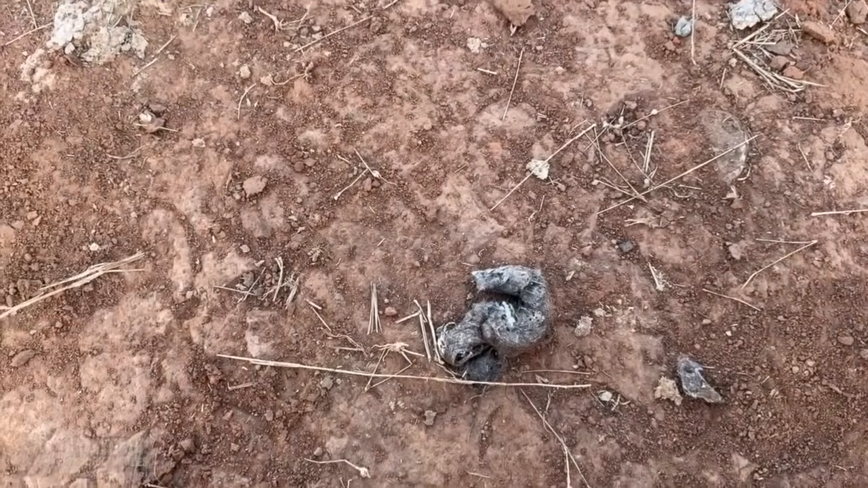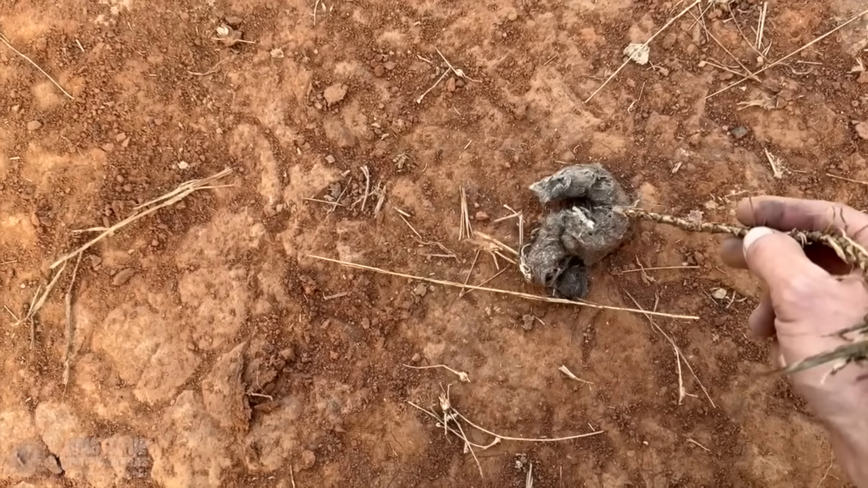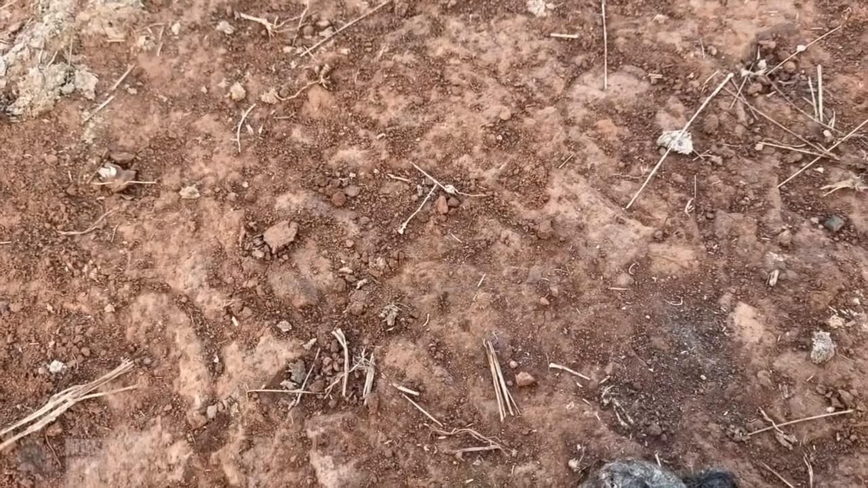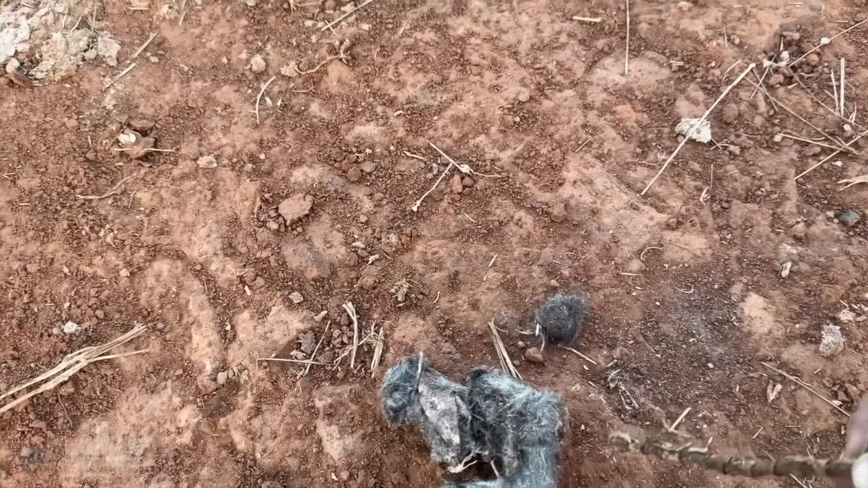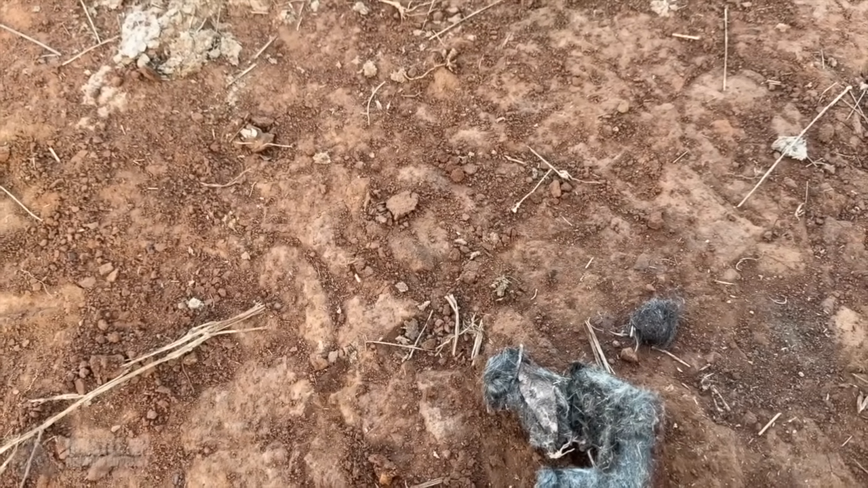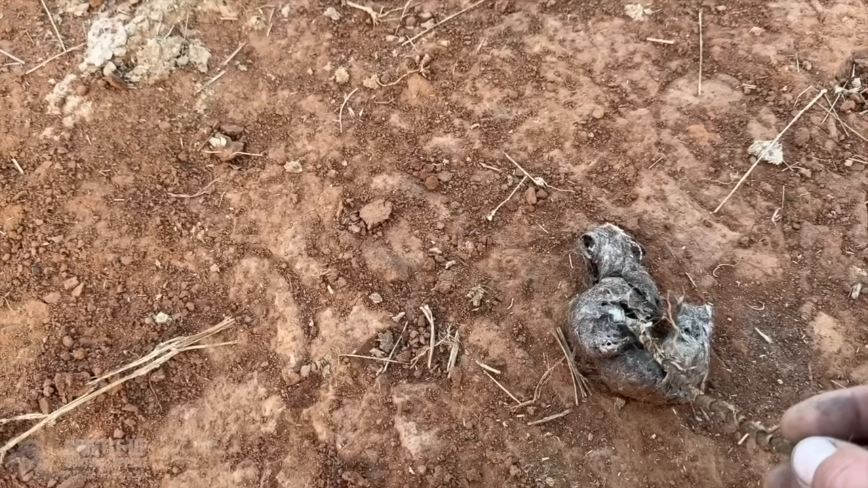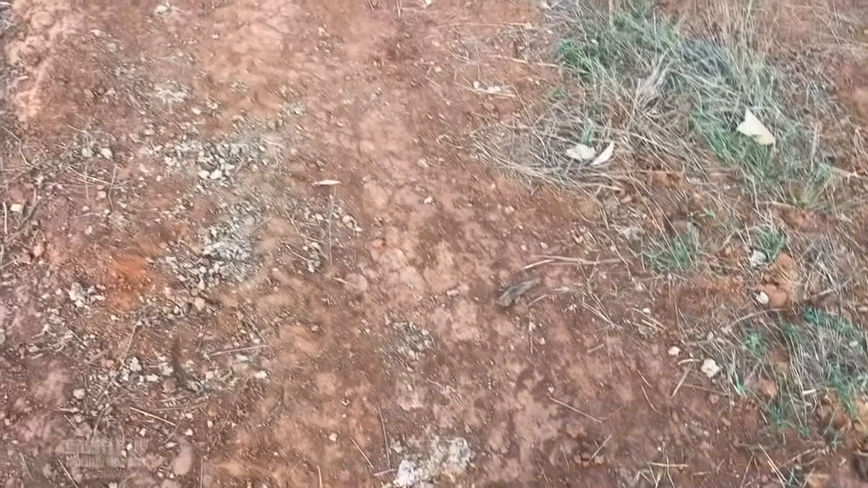I think I just found this on the track. Pretty sure it's a dog poo. There's some little skeletons inside it for some geckos or something, I think. Maybe some mice. There might be mouse skeletons. Maybe it's a cat poo right here on the track. It's a pretty big cat poo if it is.